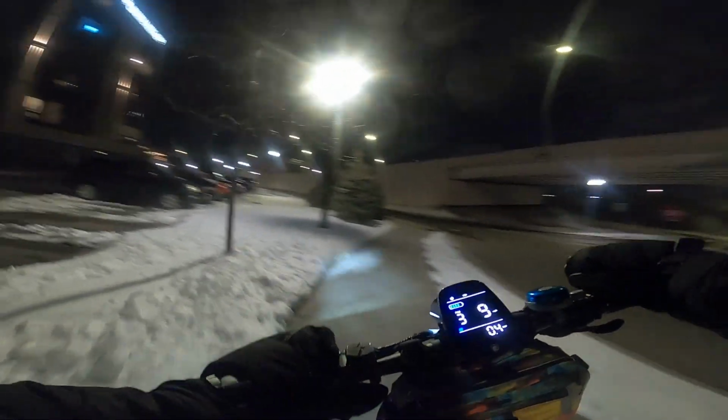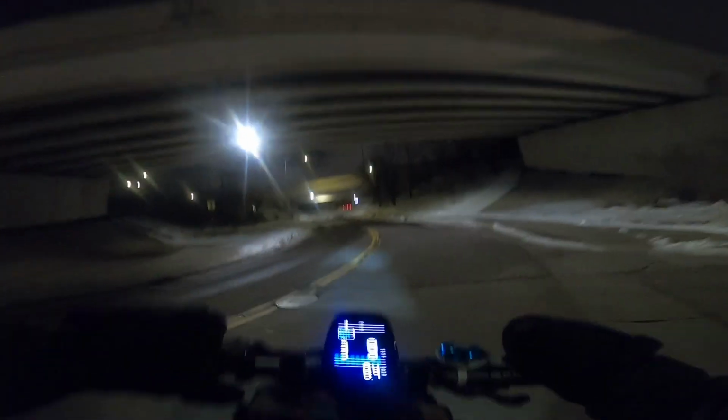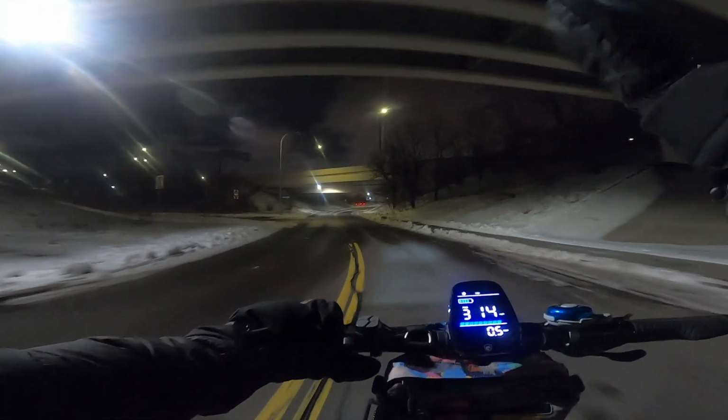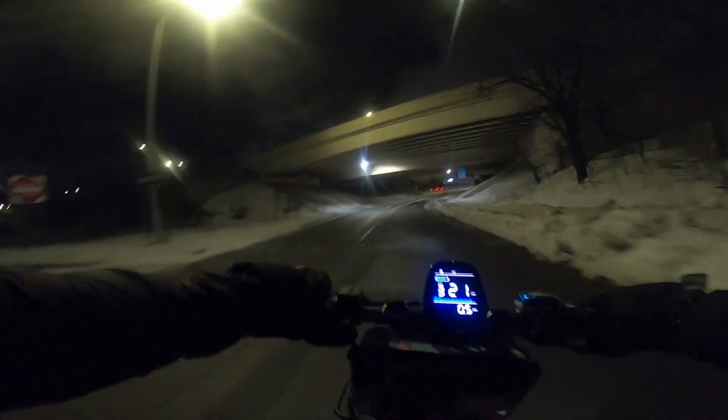So yeah, heading back, we take the same route we took. It's not the safest route, but it is the fastest route. And at night, taking this frontage road I'm okay with. I'm not really too nervous.